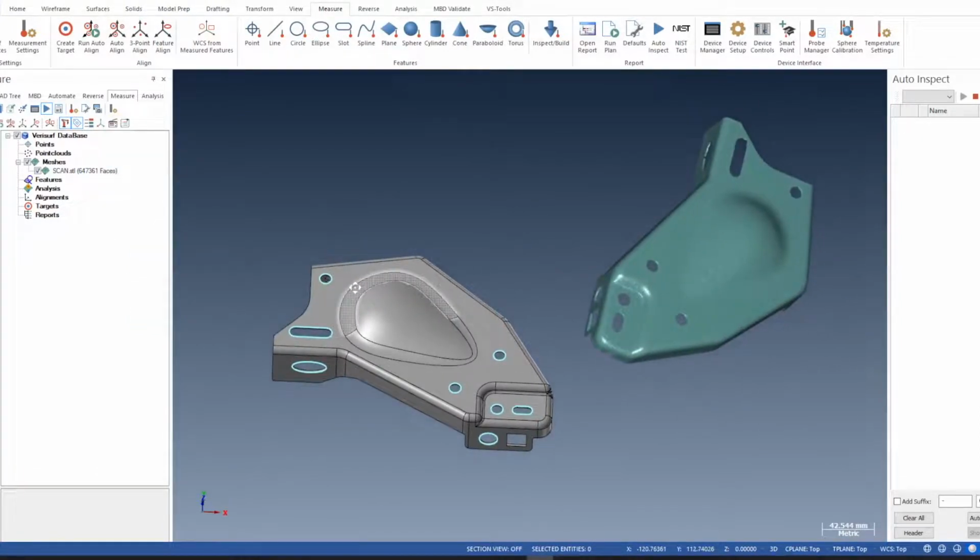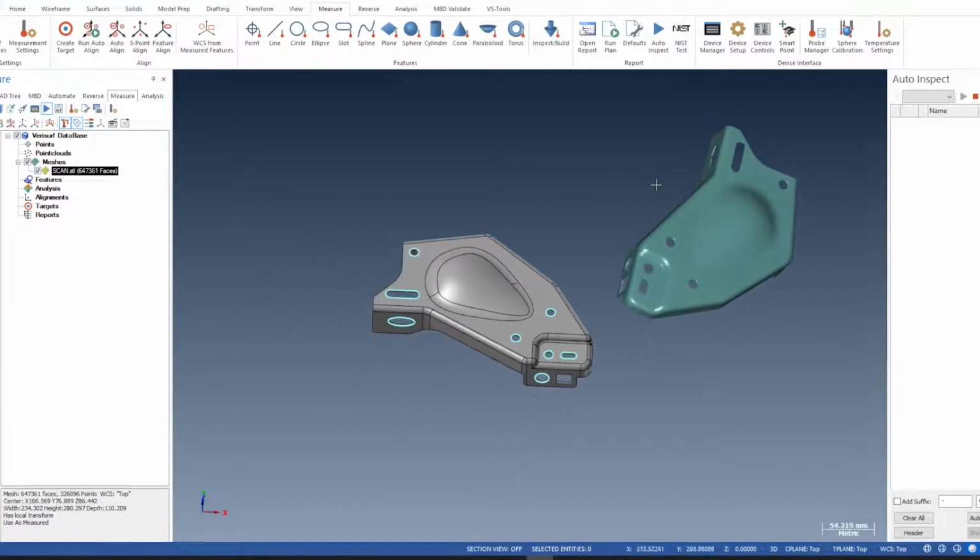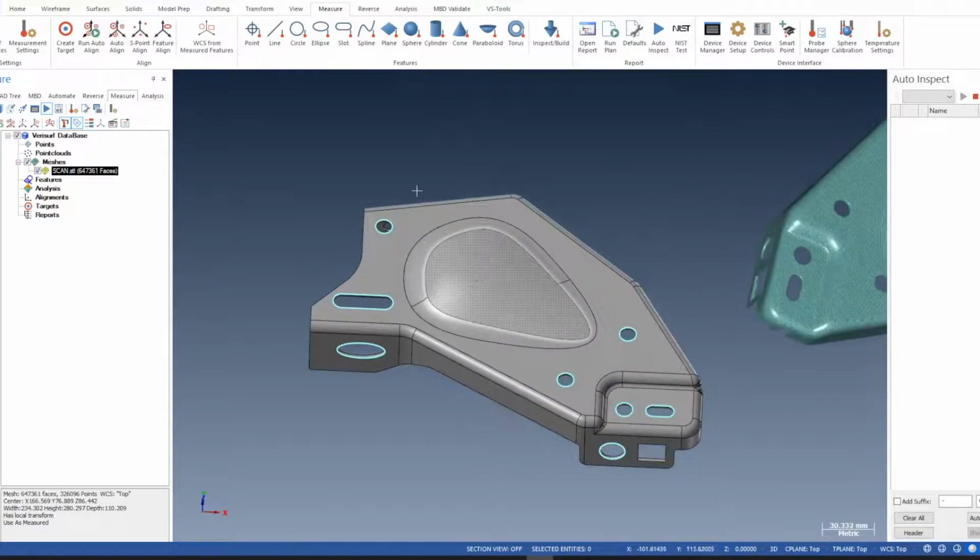So first of all, when you bring a mesh into Verisurf, Verisurf treats the mesh as nominal data. We can tell this by the little green coloured icon here. So we need to make the mesh behave as measured data. The way to do this is we select it, right mouse, use as measured. See there, the icon changes. So the first thing we're going to do is create some datums for the RPS alignment.